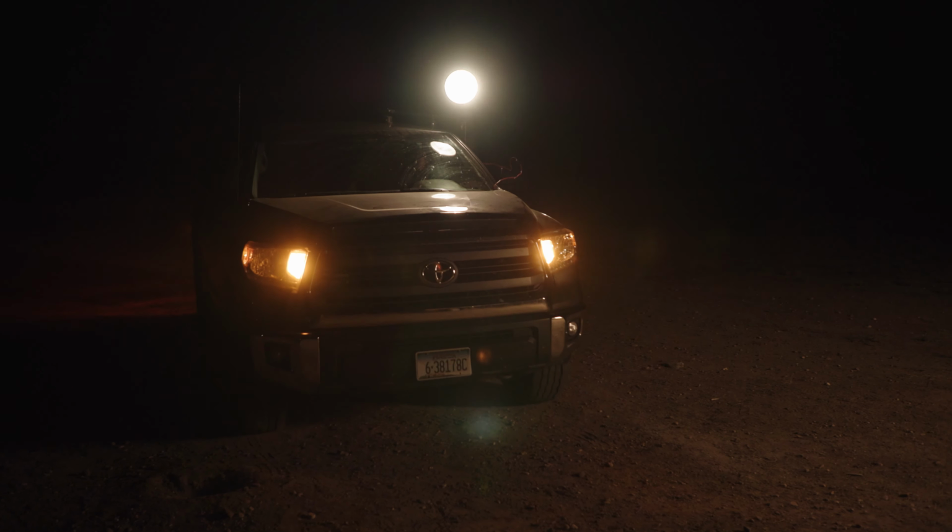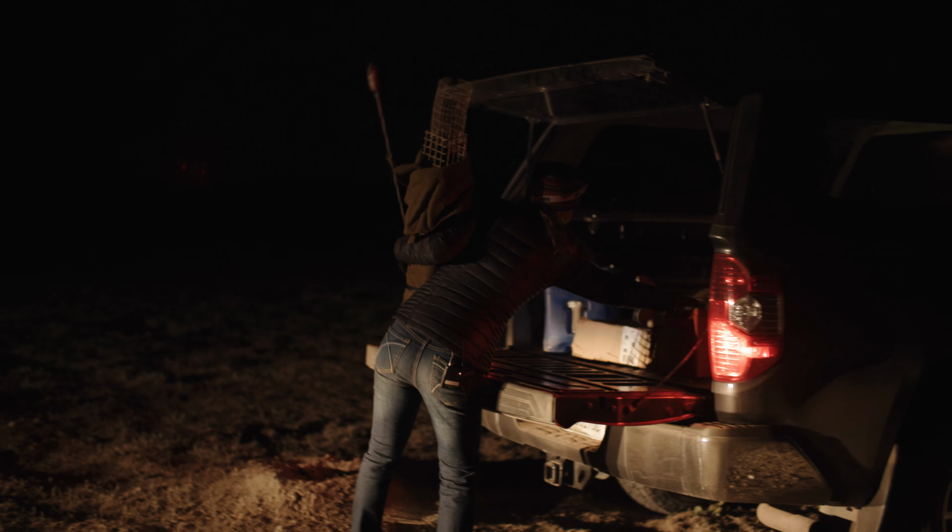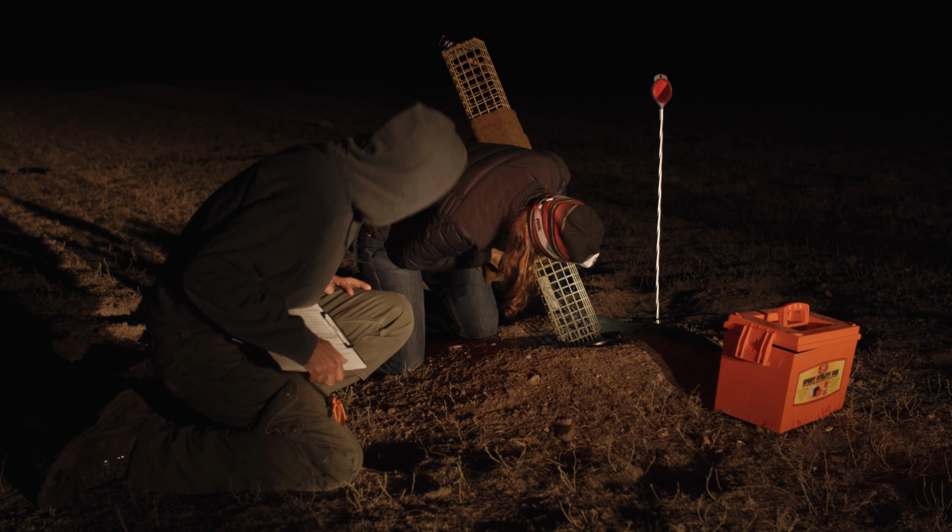And once we do locate a ferret, we're able to drive directly to the burrow that it's in, where we can then set a live trap and be able to trap that ferret for vaccination.